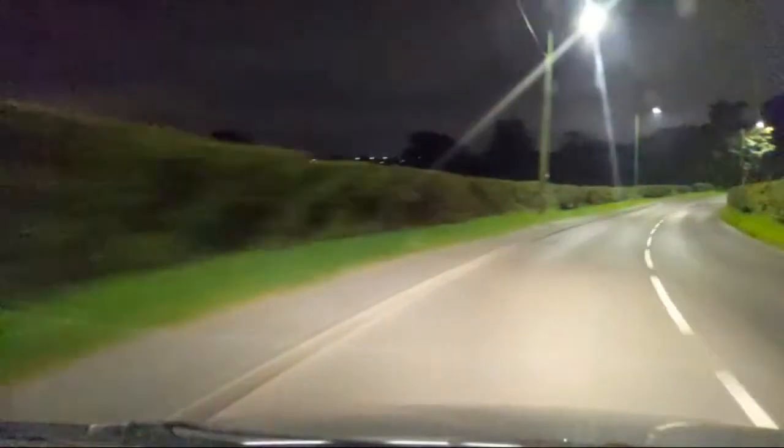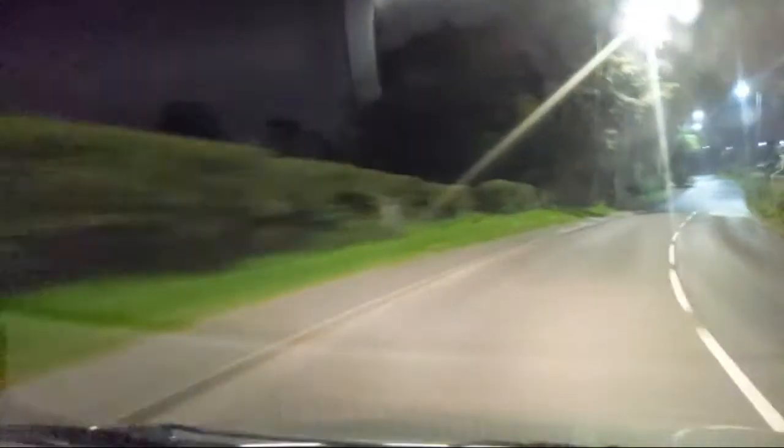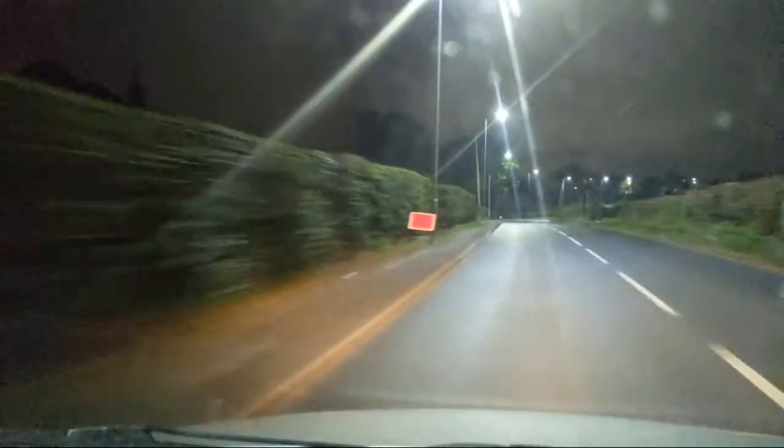leaving Blackrod. I've actually been overtaken on here a couple of times. It's quite a scary thought, because the car's coming down this hill at a lick. It's only meant to be a 30. I can't decide whether I go to Tesco or not. No, I'll leave it. We've got food in.